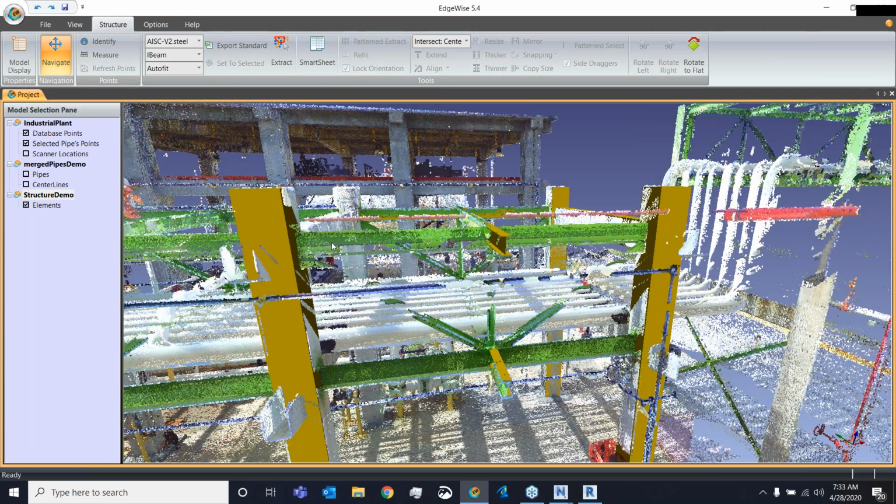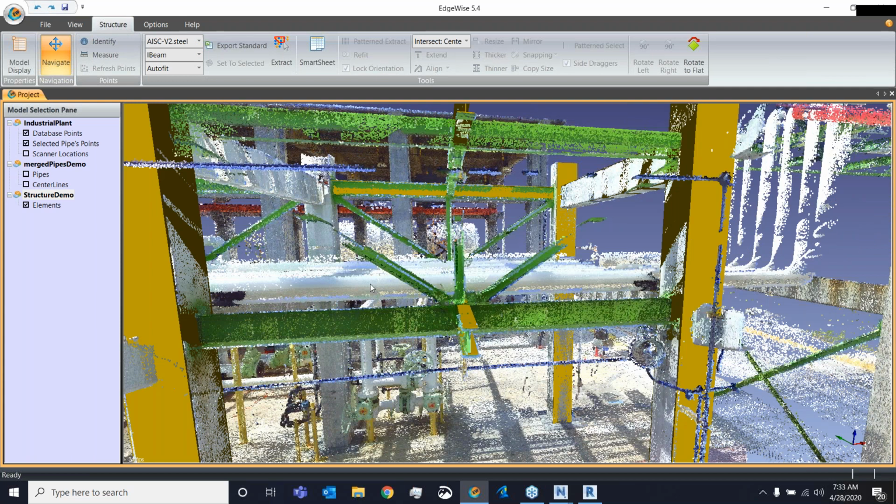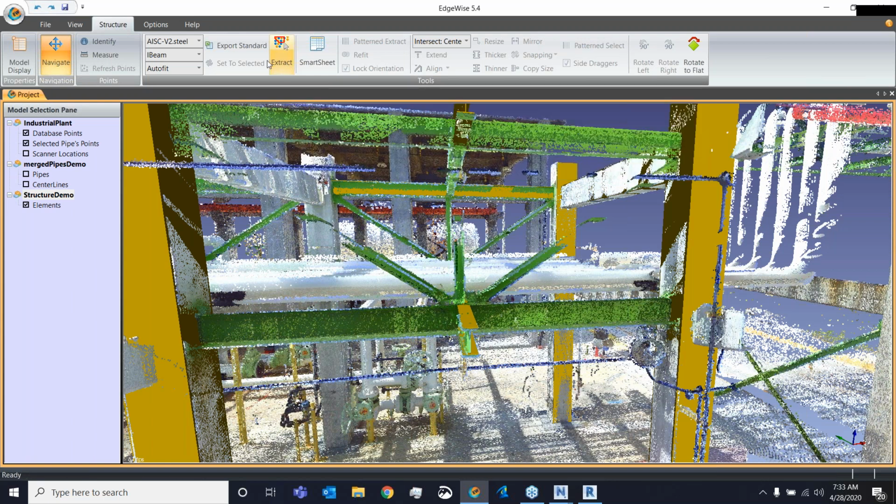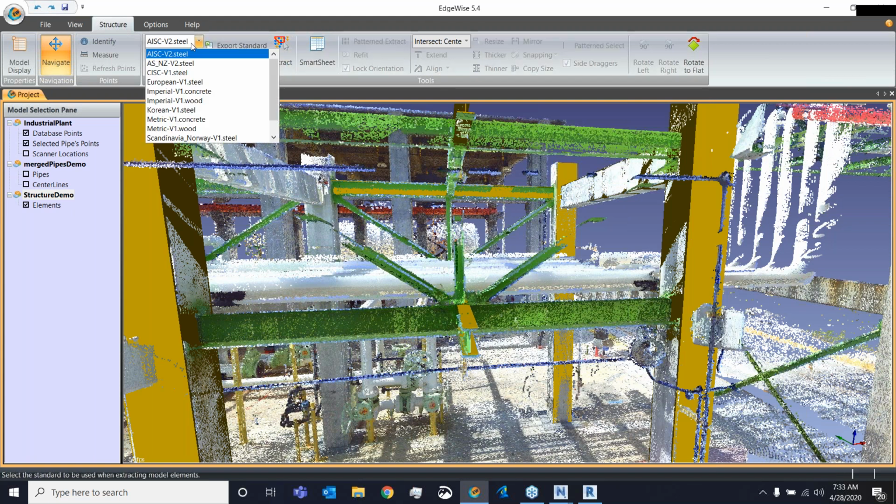The centerpiece of structural steel is the extract tool. It works exactly the same as with the piping side: I draw the box around my elements, and then Edgewise will pull it out. Unique to the structural side are these 3 drop downs on the left, the first one being the catalog. When Edgewise does a structural steel extraction, it will browse one of my steel catalogs and choose from that catalog the member size that best fits.